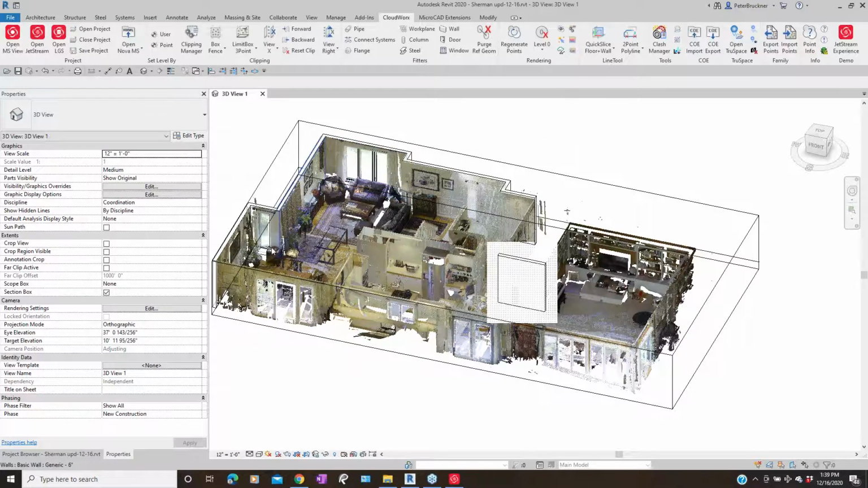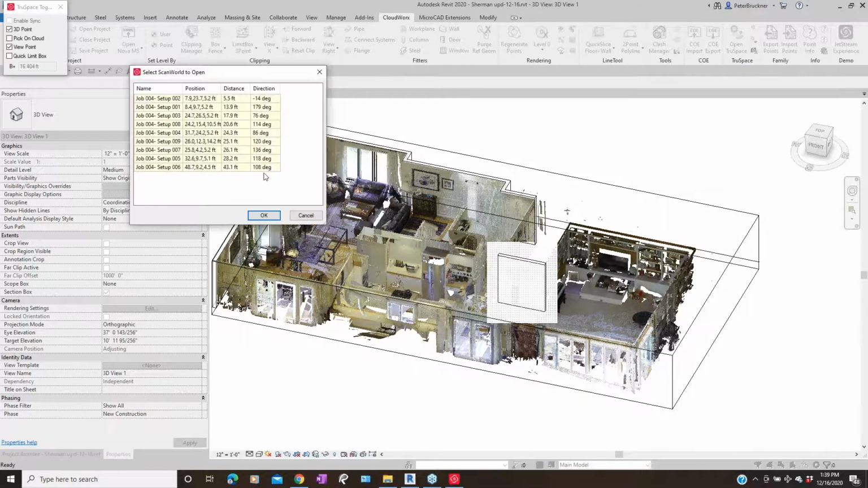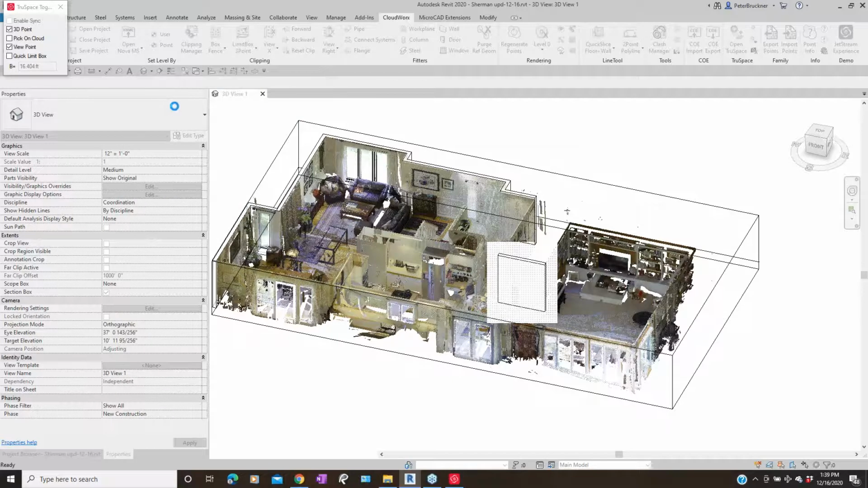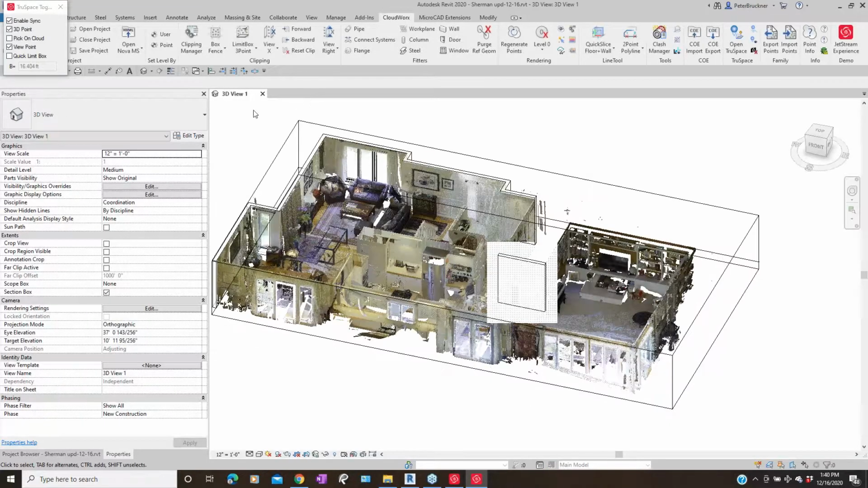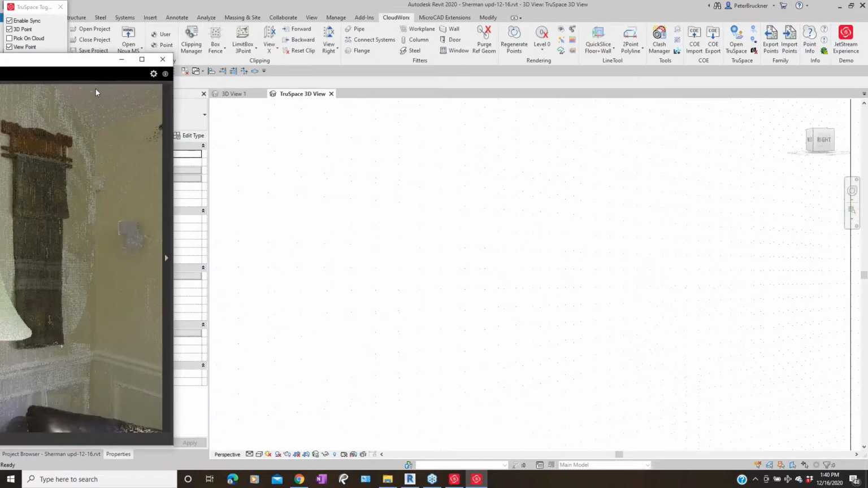But then again, if we want to navigate this here, we open a thing called Open True Space. Now what True Space is, that same view we had before of the file. I'll look at setup number 2 perhaps, right in the living room. And notice what it's doing. It's creating another view in Revit. And what you need to see is this is the view.